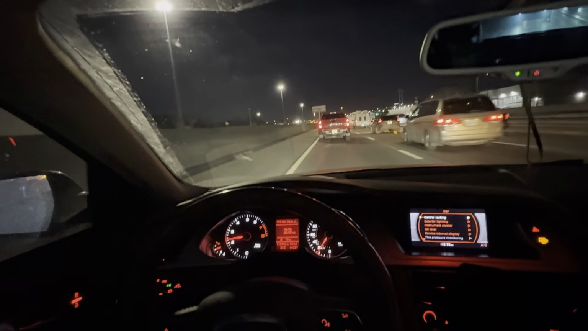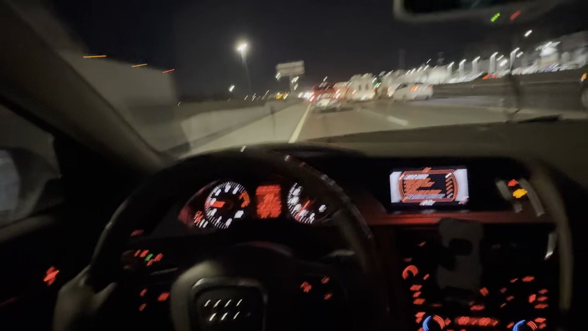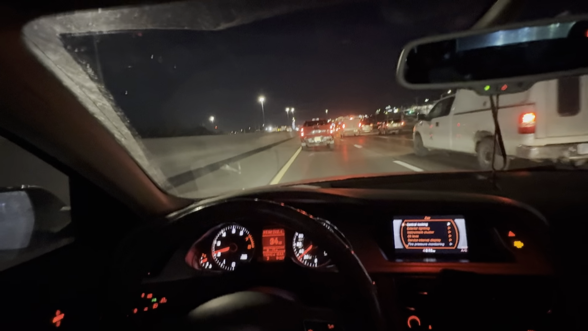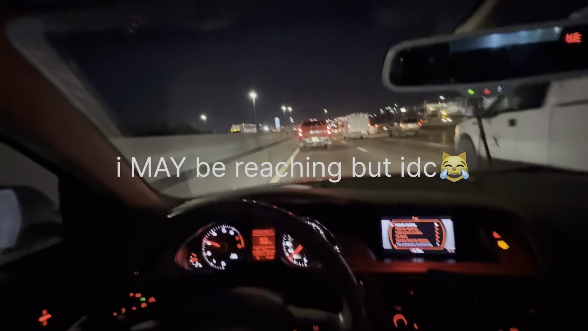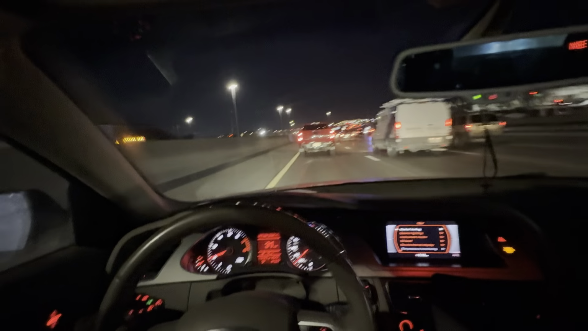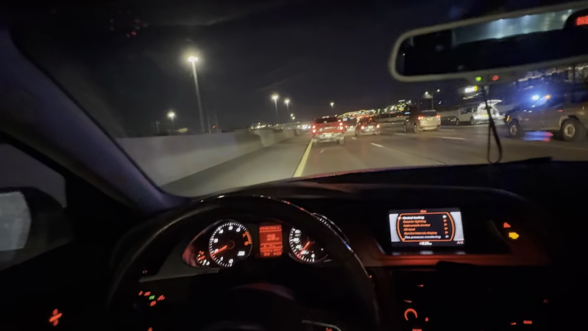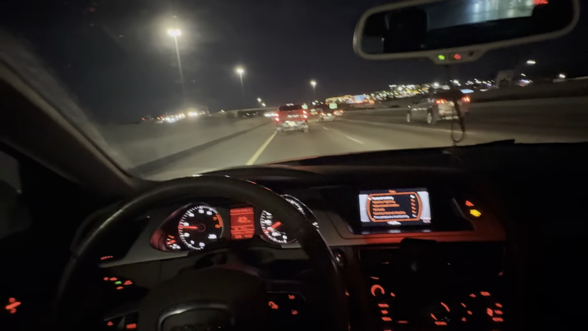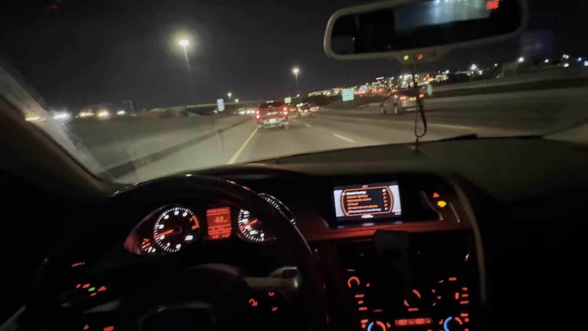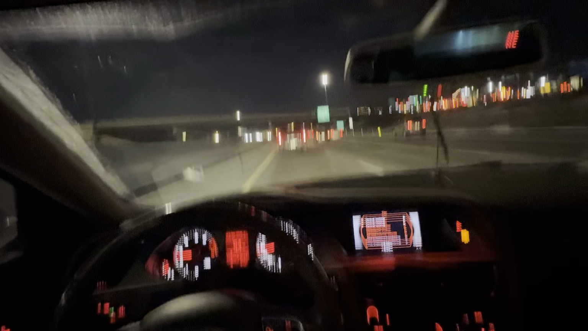The second thing I love about this car is the design. The design is so timeless. Audi could get this car, drop it in 2025, and it would look like a 2025 car, when this car was made in 2009. I have a 2011, but this car was made in 2009. This B8 don't look too far from the B9. And the B10's dropping soon, and I'm pretty sure it don't look that new.